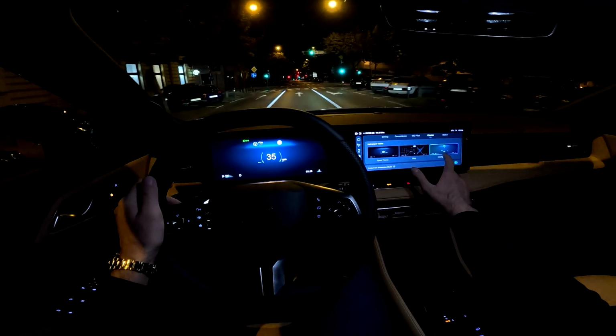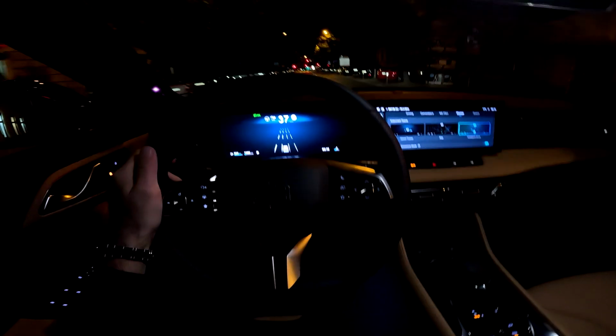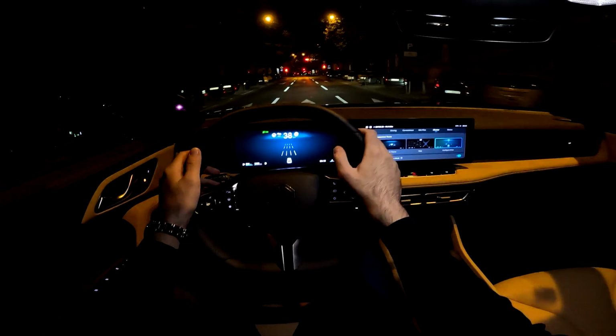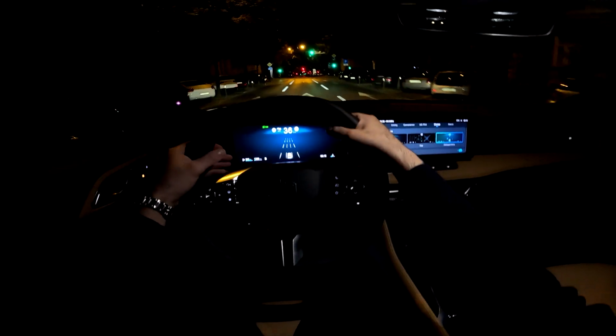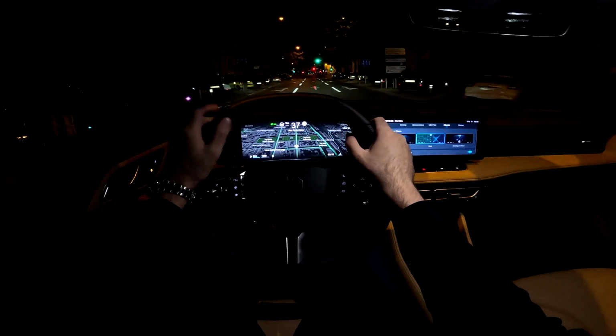And then also there is the intelligent drive, also very cool view, so look at this. And then when you have traffic around you, you have also the cars and other things here as well. Let's leave this one for now.